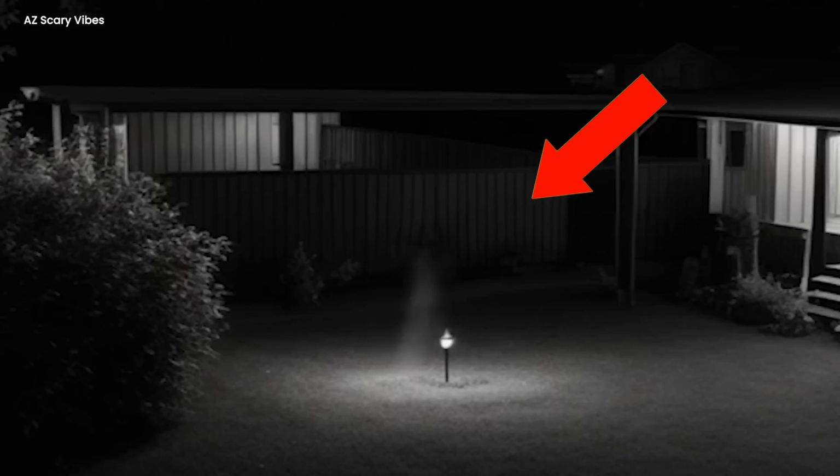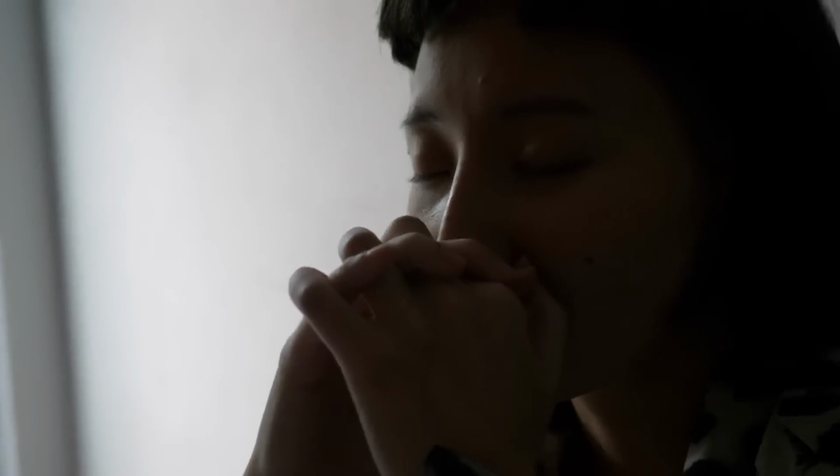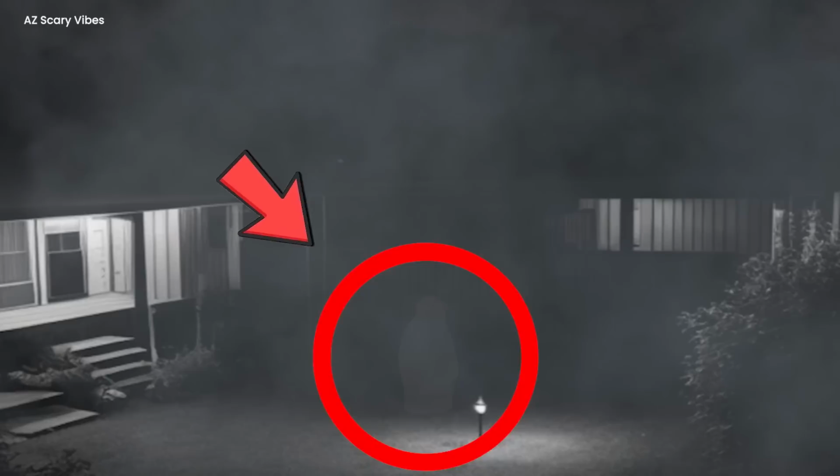The neighbors and the family were puzzled. The fuzzy visitor seemed friendly, like a shy guest at a surprise party. It hopped around, leaving everyone confused. It moved so fast, like a cotton candy ghost trying to stay hidden. The family watched the video again and again, wondering if their backyard was a secret meeting spot for space creatures.